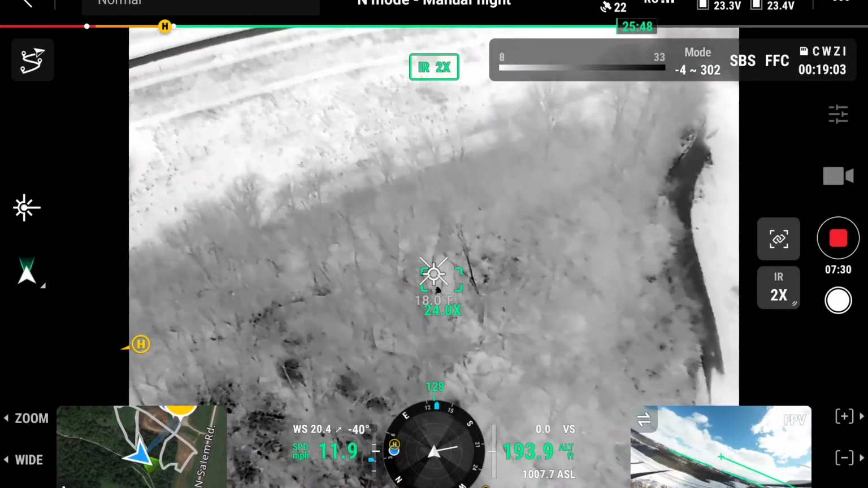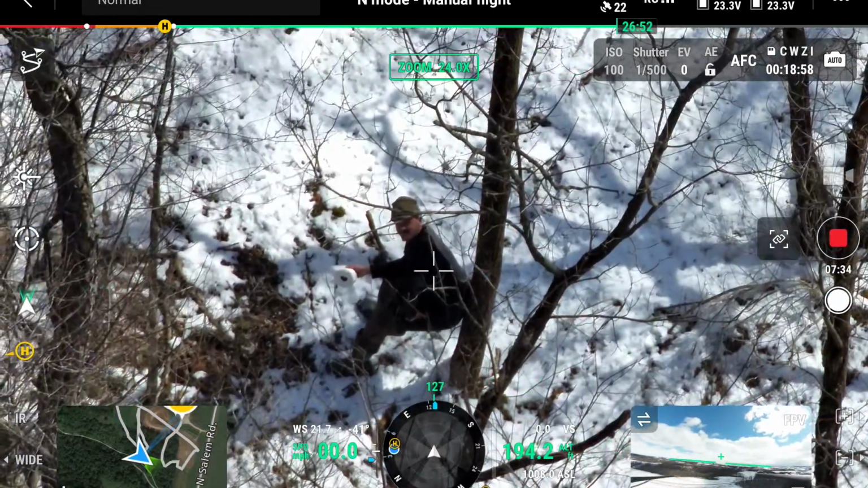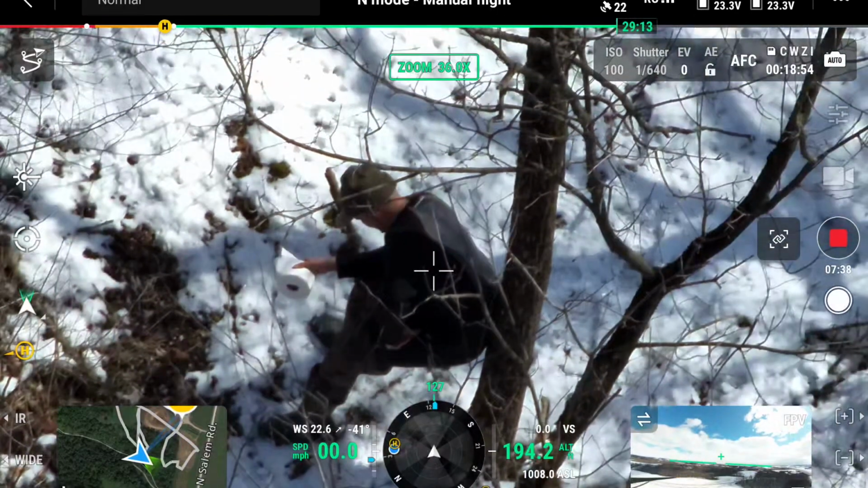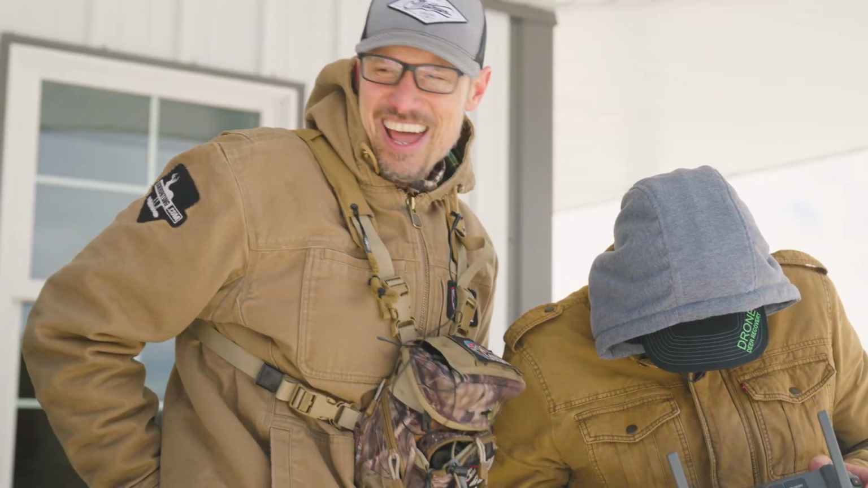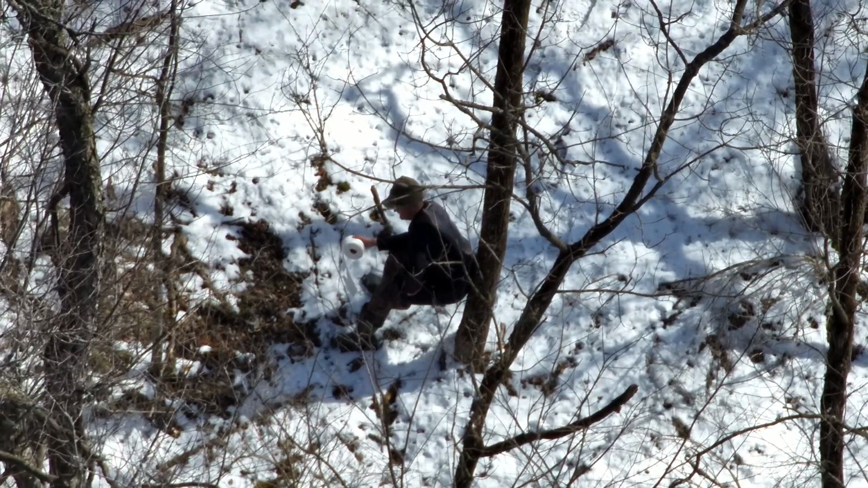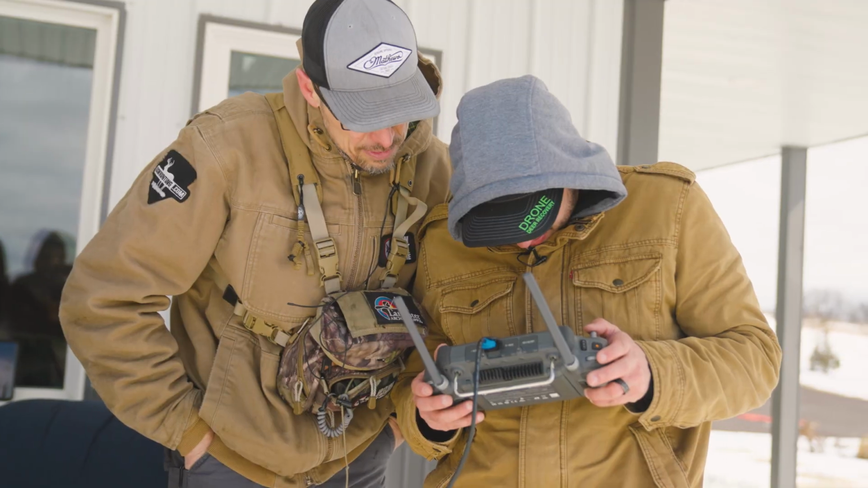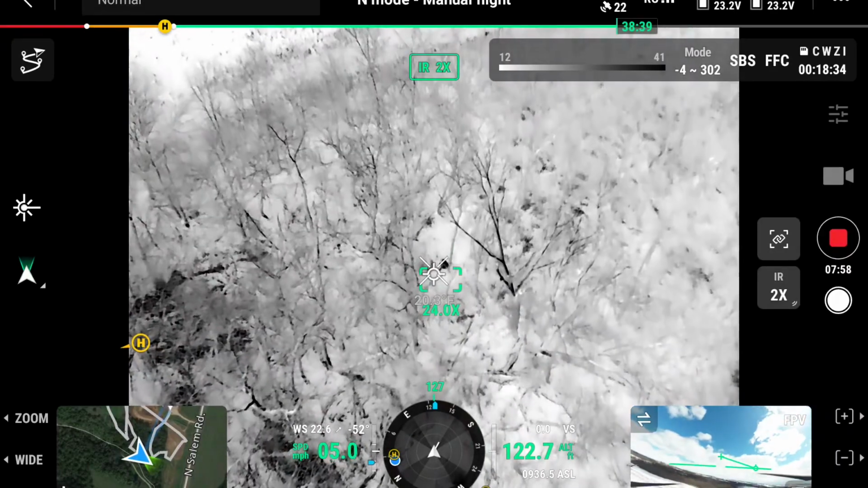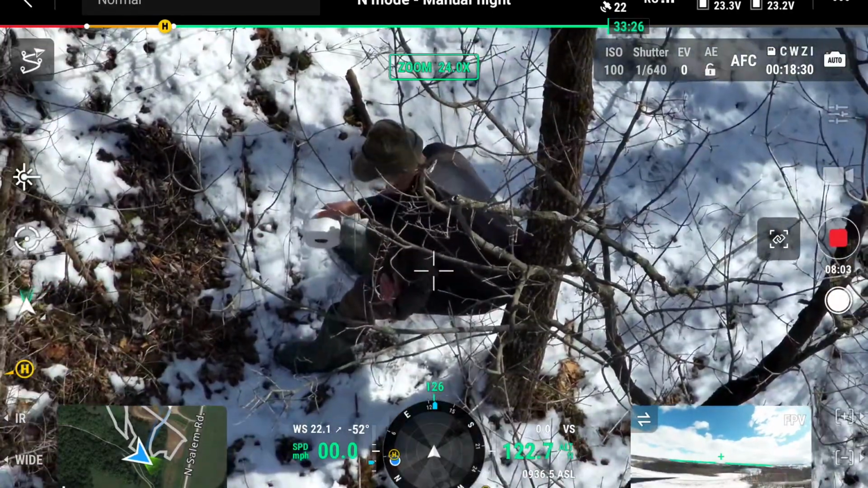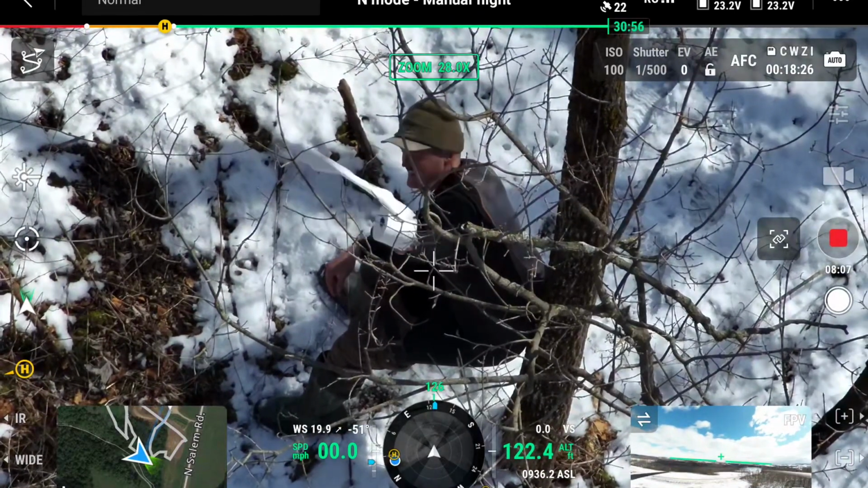So I think I got him. Oh, sweet. Let's take a look. Good. Leave it to Kurt to be funny. What's he doing? Holding toilet paper? Yep. You see him? Oh my God. There's good old Kurt. Look at that thermal. It just pops off the screen like that. It's just amazing how good that is. Zoom back in now. And sure enough, there he is. He's got his toilet paper out and everything.